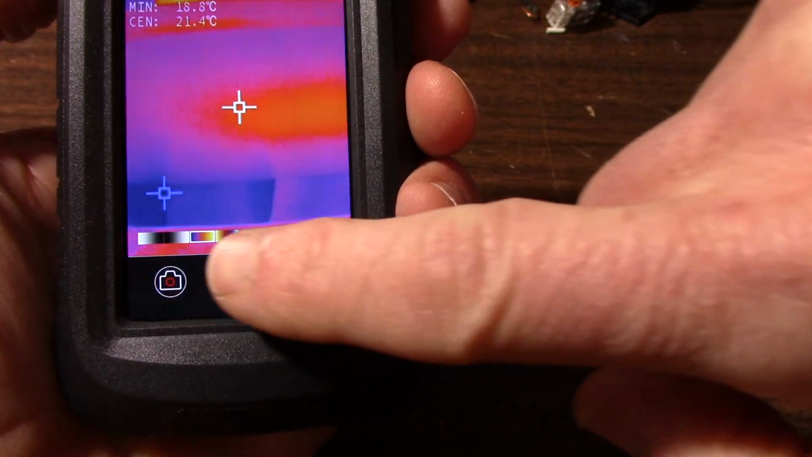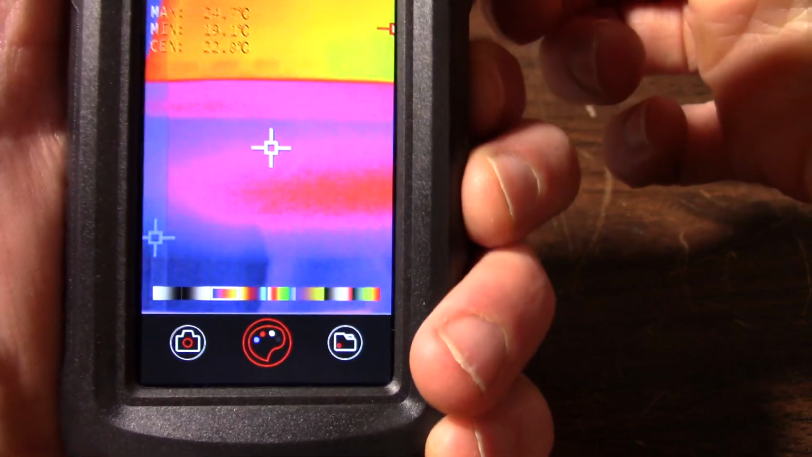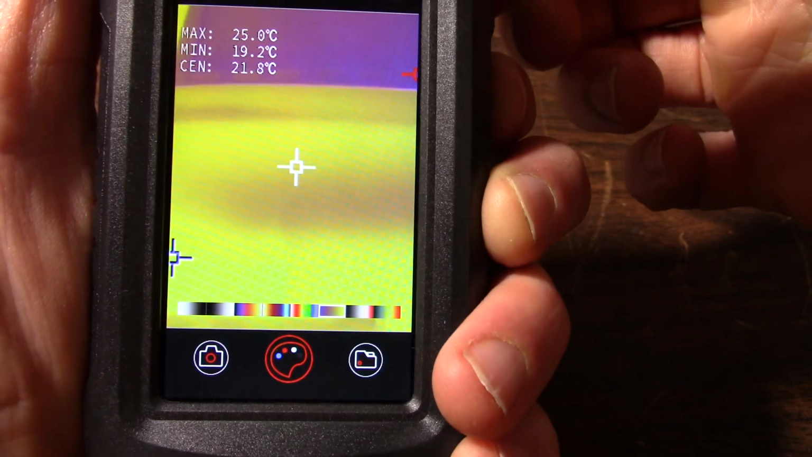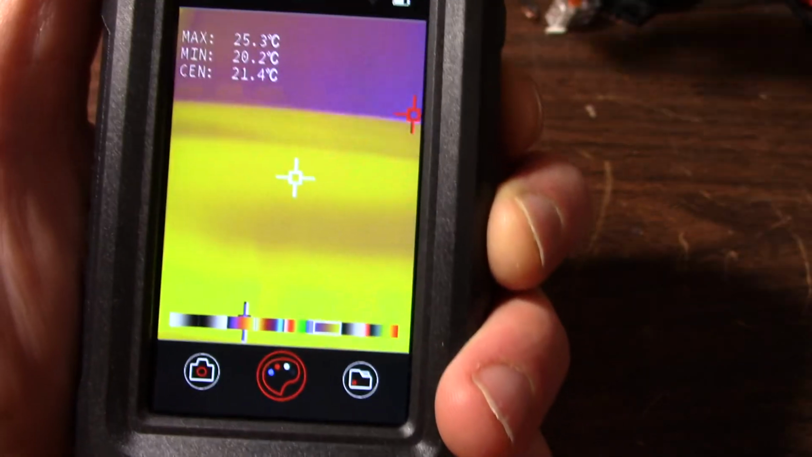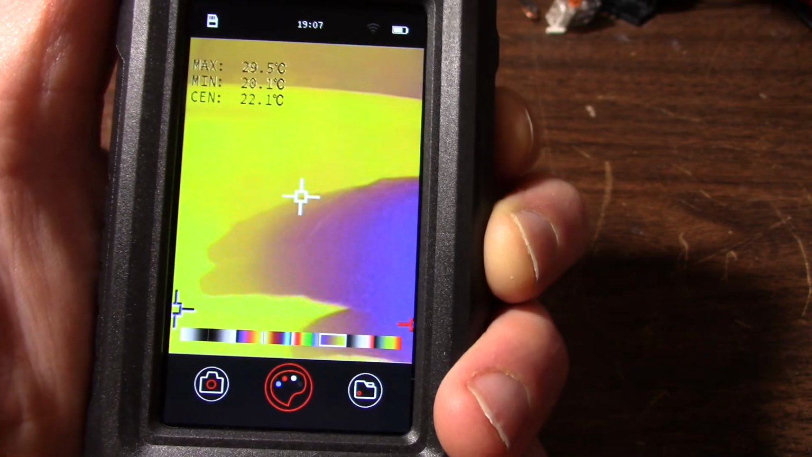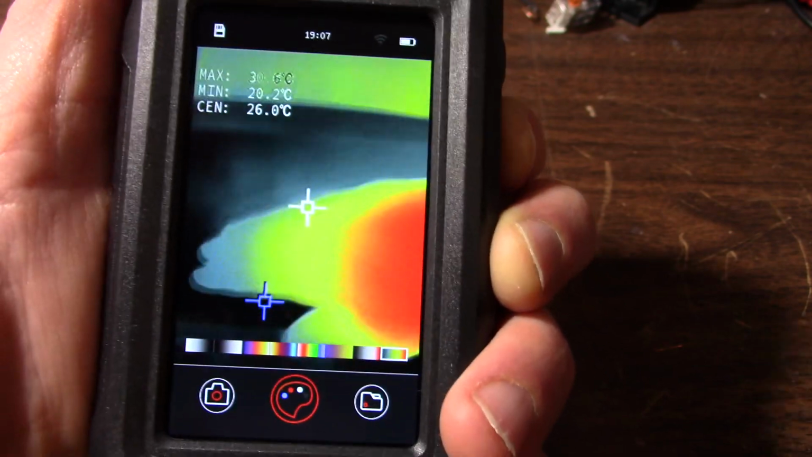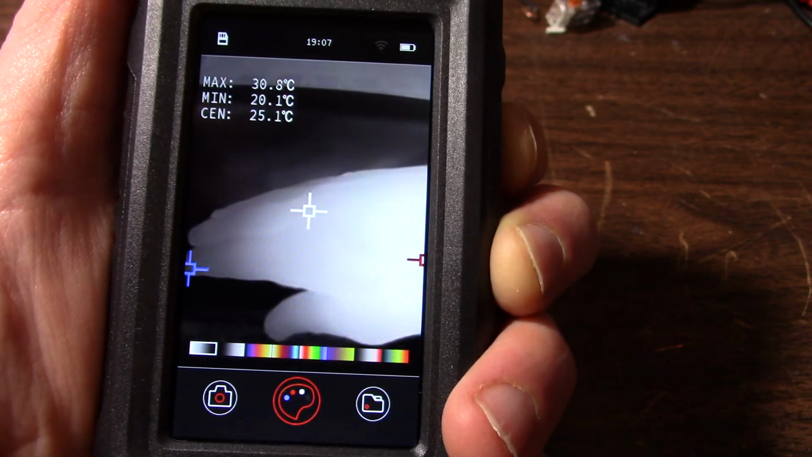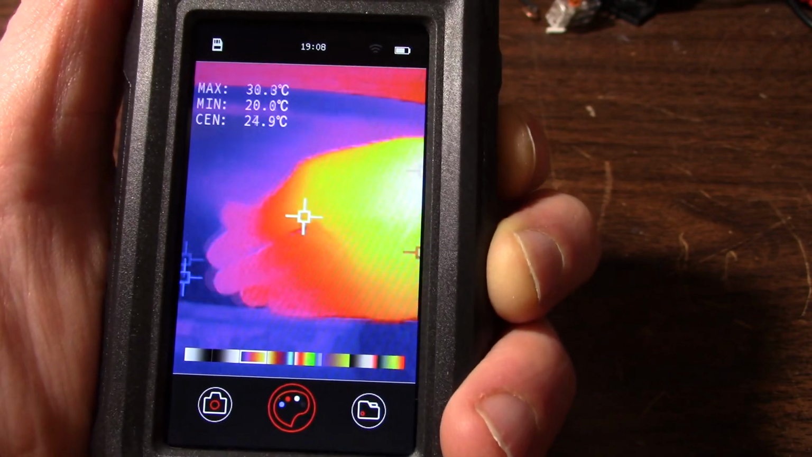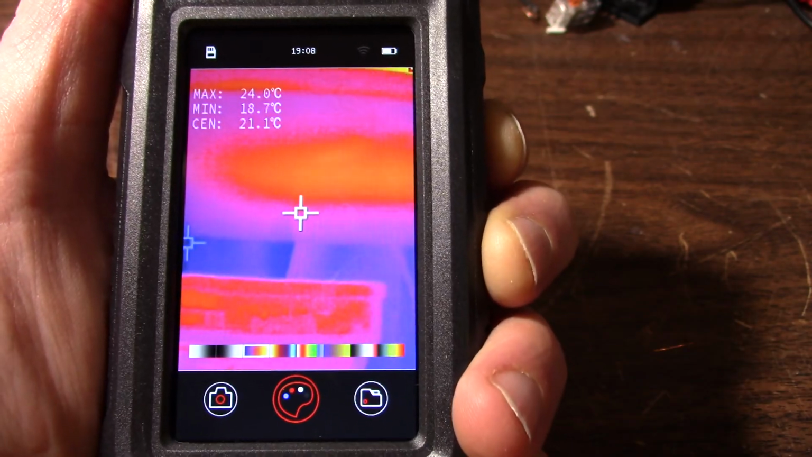And now you can see all the different palettes. So I'll just briefly scroll through it. Different color palettes. I probably have something better to point the camera at, but use my hand. Monochrome, inverse, and this is the one I like. It's pretty common. I just leave it on that one.